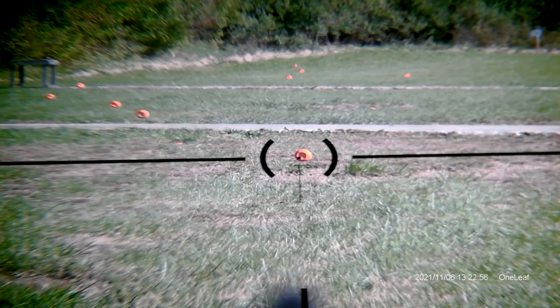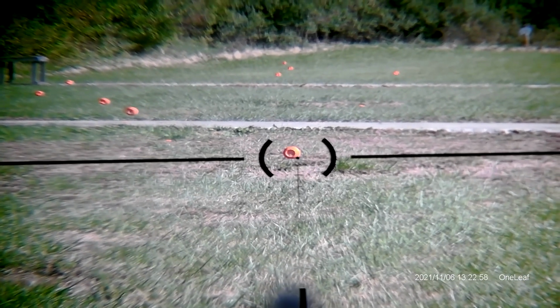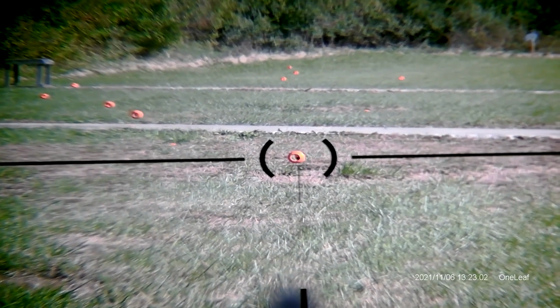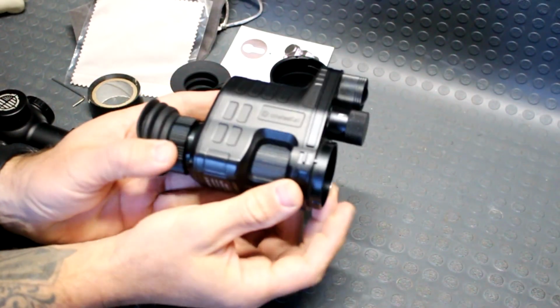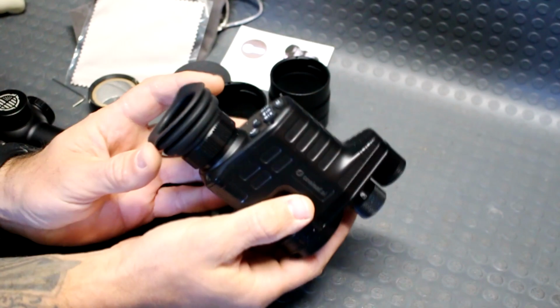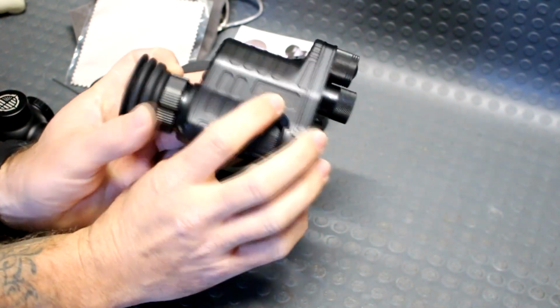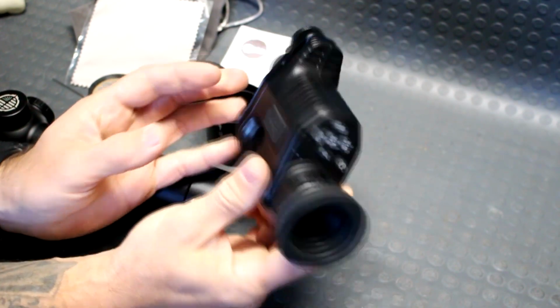It does have a built-in microphone, which again, at this price point, is not something you're going to want to use to do any vlogging with. One of the things you might have to do whenever you first turn this on is update the firmware on it, or at any point that they release a new firmware, you can jump onto Oneleaf's website and follow the prompts on how to do that.